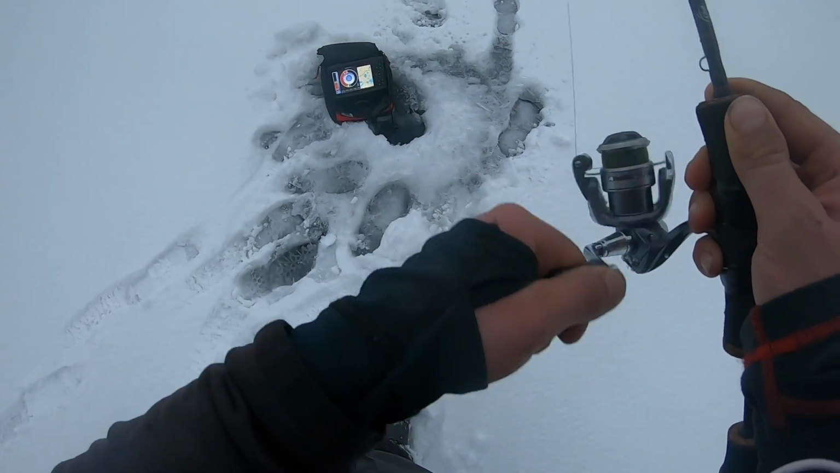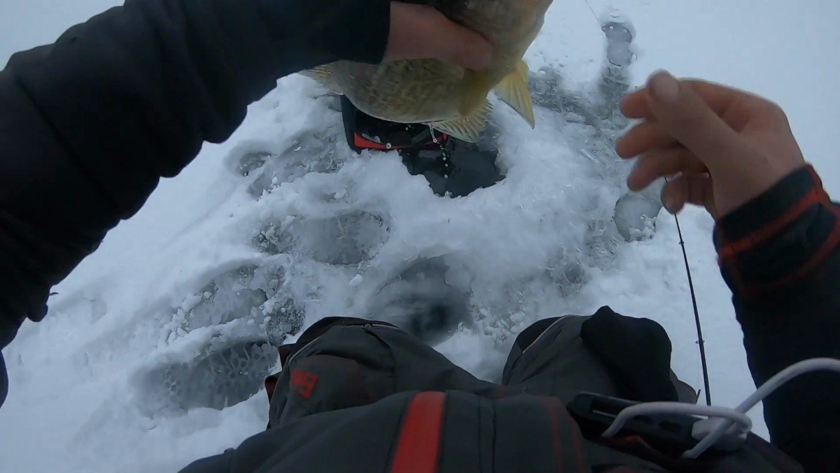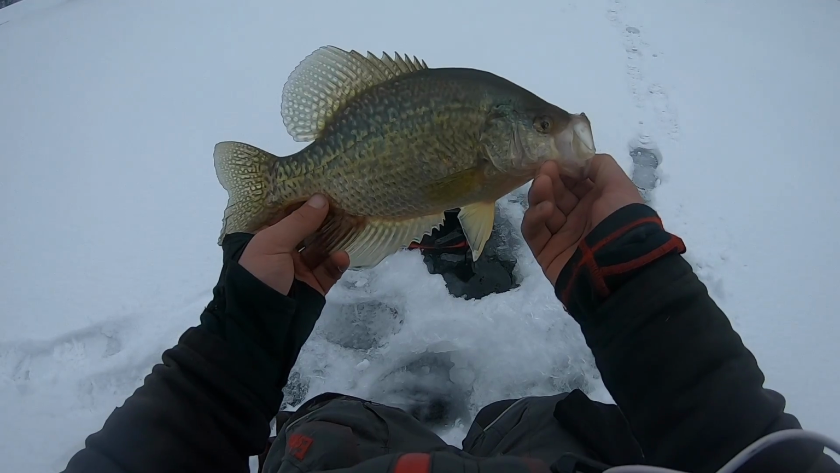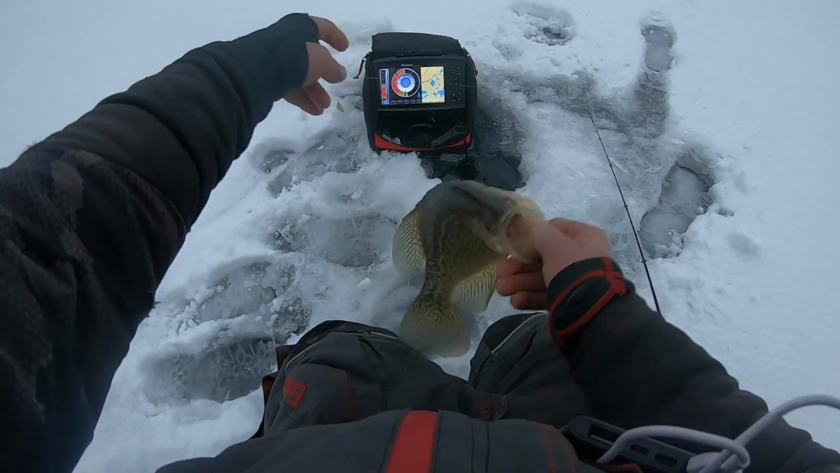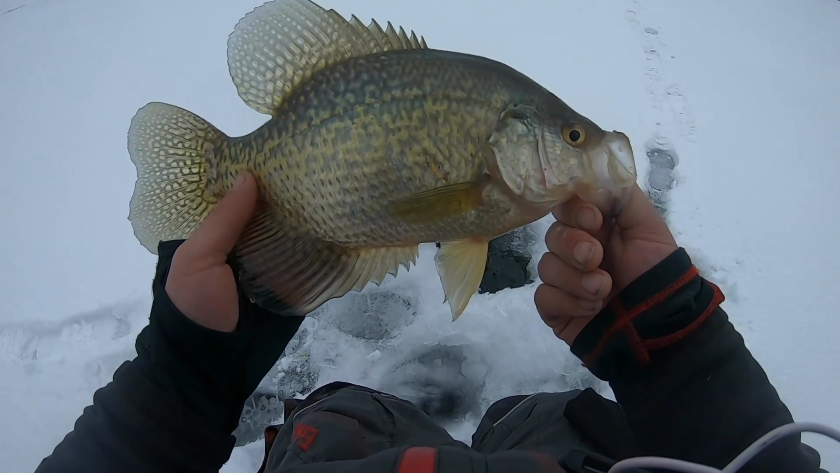Hooked up, fish on. Feels like a good one. Oh yeah, look at that guy right there. That is a horse, dude. That is what I'm talking about. That is for sure about a 12.5. Just vapor trailed up at me. Little tungsten jig. Look at that guy. That's what I'm talking about.